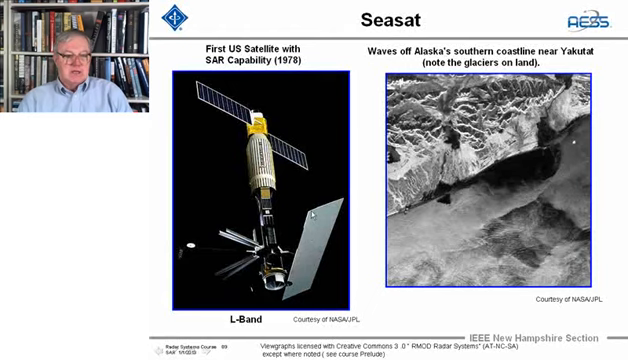And here's its antenna, and I bet it's an altimeter, and the solar arrays, and the guts of the system were in here. And that used analog processing, remember. And this is for wave motion, you can see off Alaska's southern coast. I pointed that out earlier. And note the glaciers on the land.